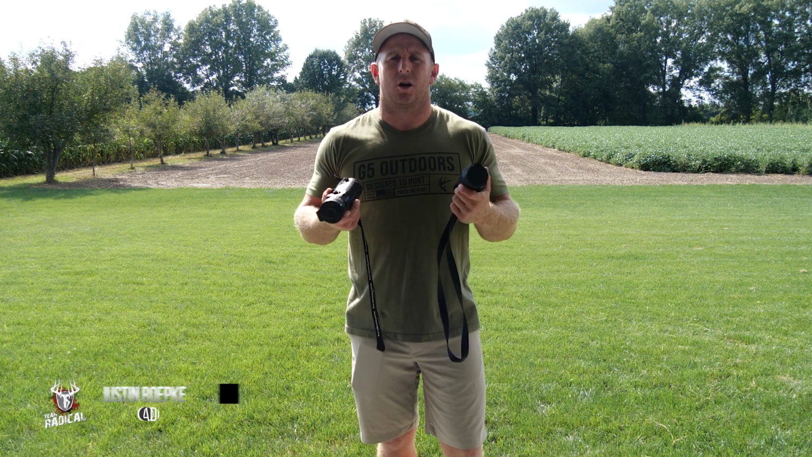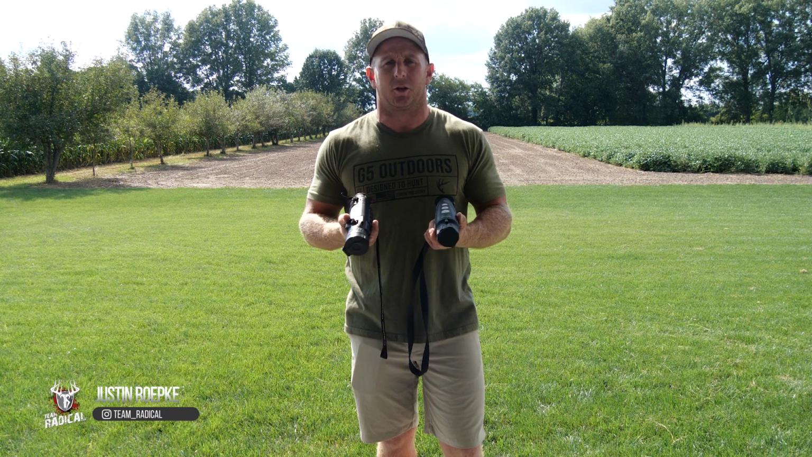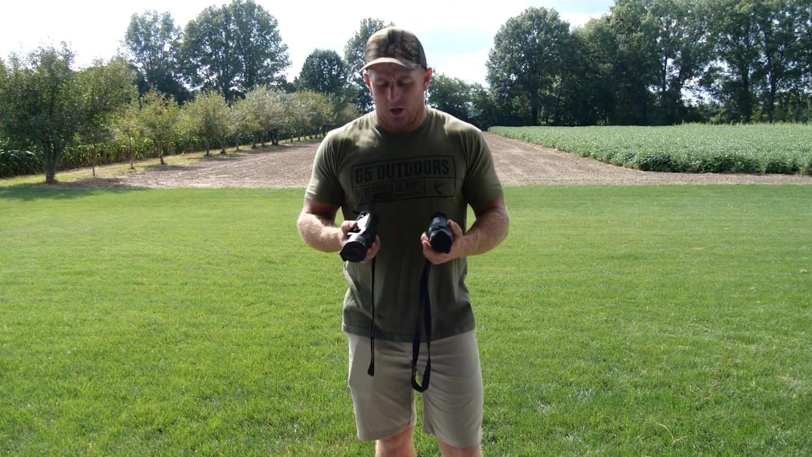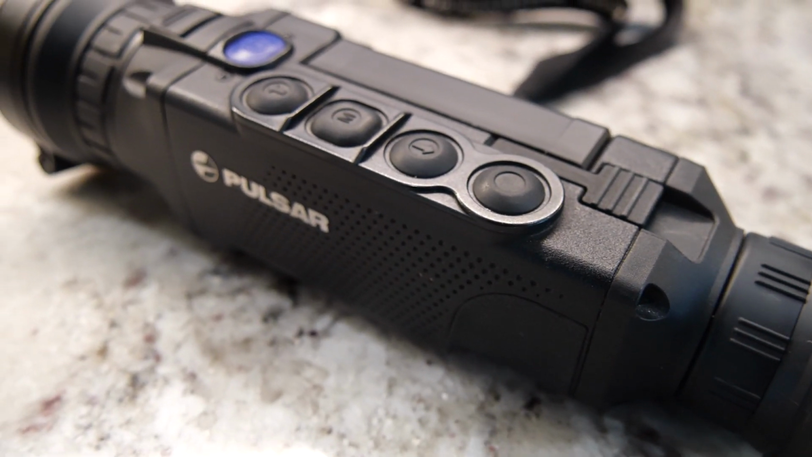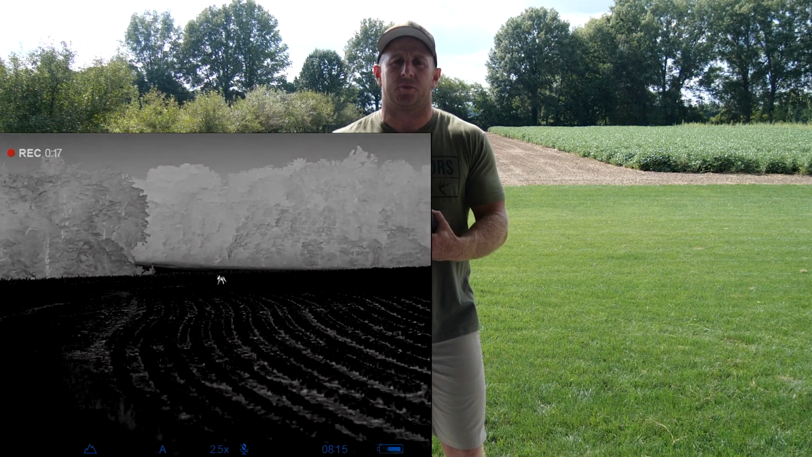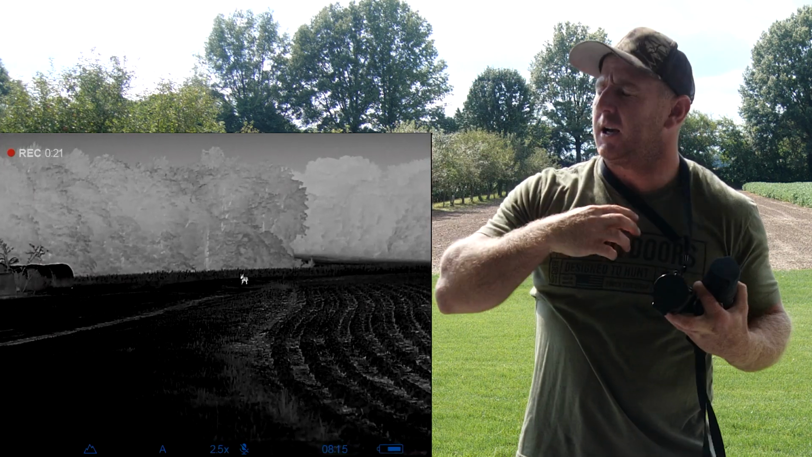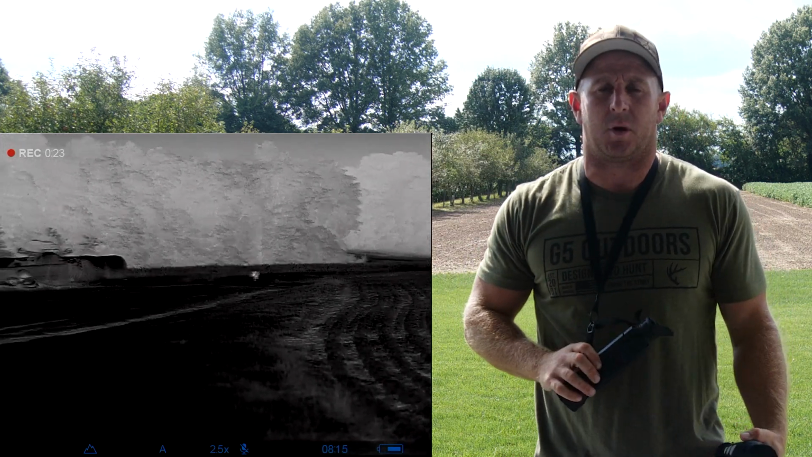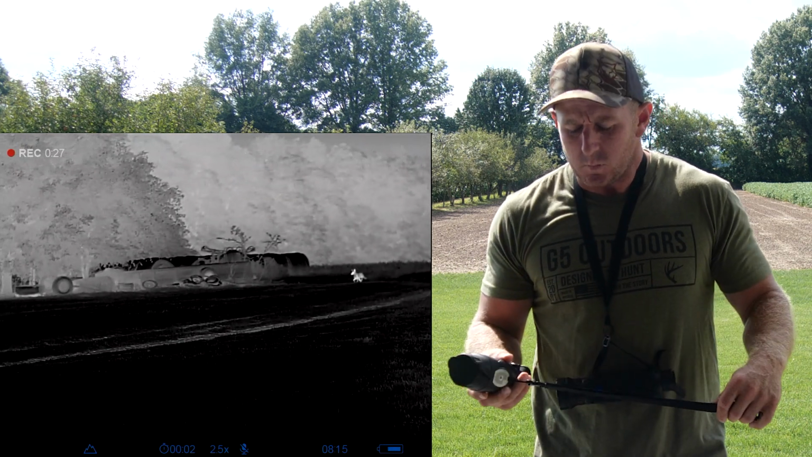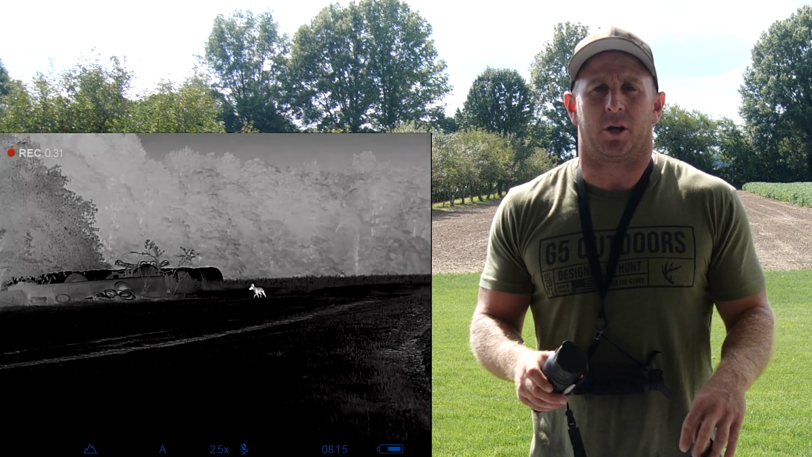Today I'm going to talk about these two different units. They're both handheld thermal monoculars, and I'm going to compare them side by side. So starting off, I've got the Pulsar Helion 2 Pro XP50, and I've used this the last several years. I've always had Pulsar as my primary monocular while coyote hunting, and it's never let me down. It's been a great unit.